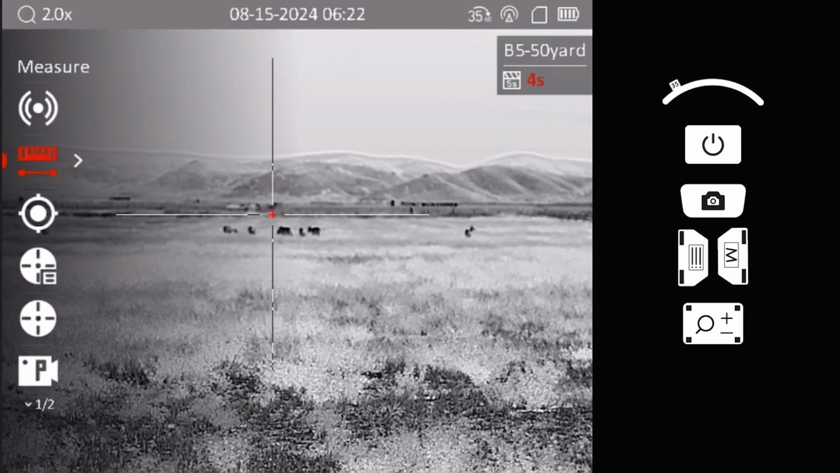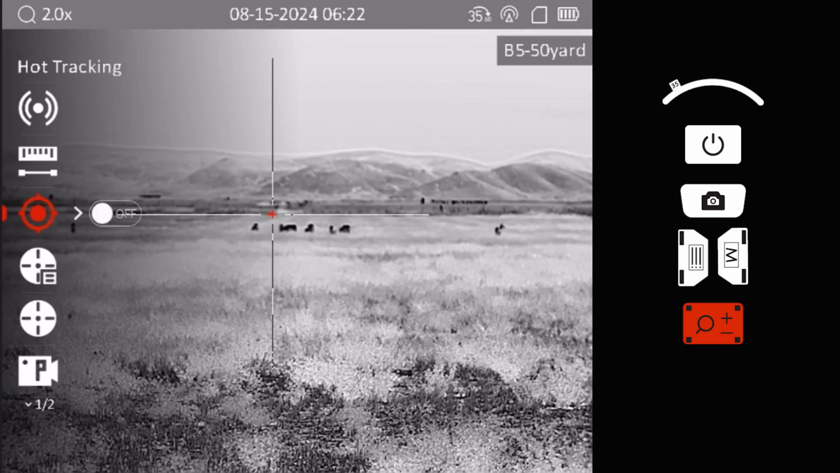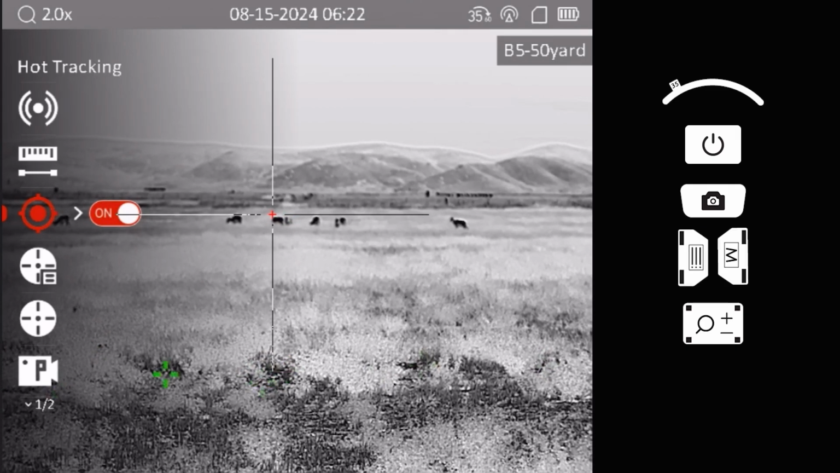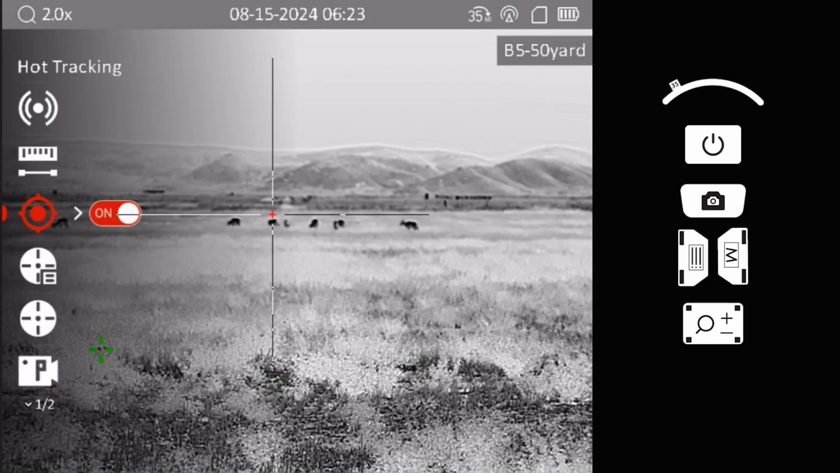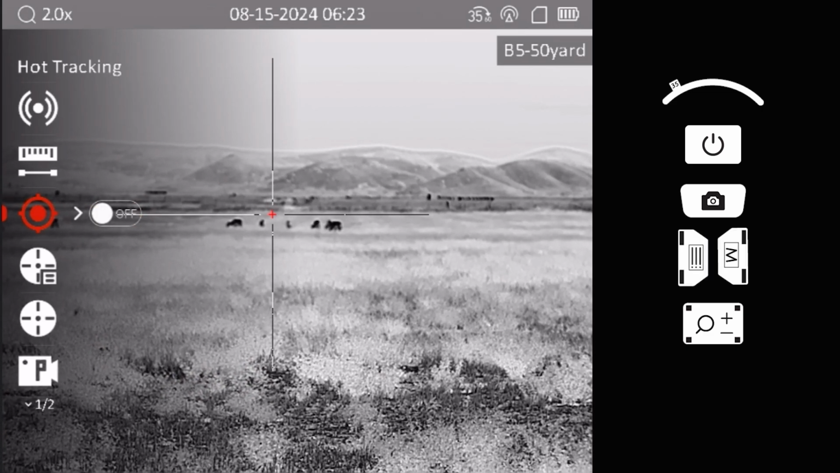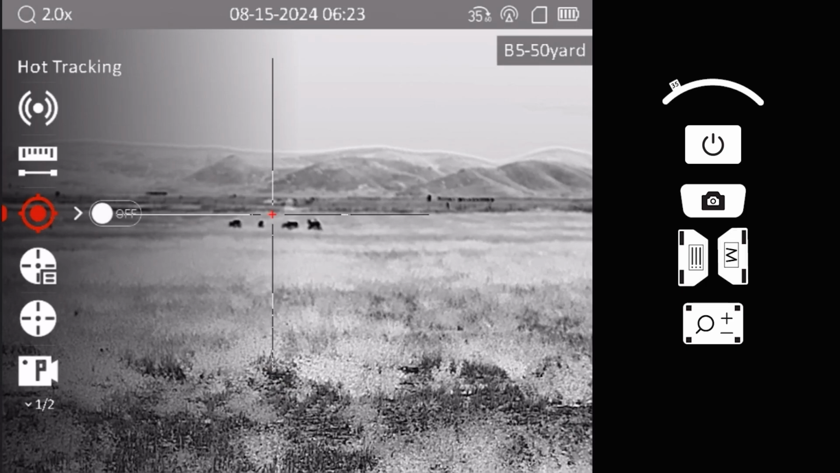Next, navigate to the Hot Tracking feature. This function identifies and highlights the hottest points in the image. In this video, the rocks on the ground are emitting more heat than the antelope in the field, so the cursor highlights those points. This feature is especially useful for detecting heat sources in areas with dense vegetation. When the feature is disabled, the cursor will no longer appear on the screen.